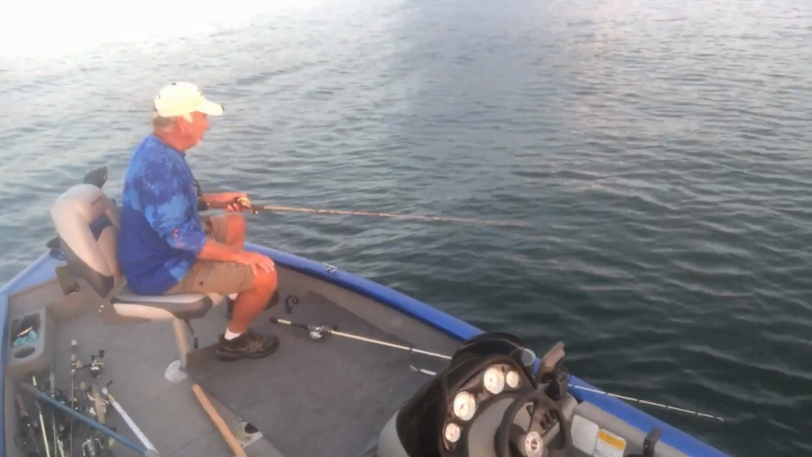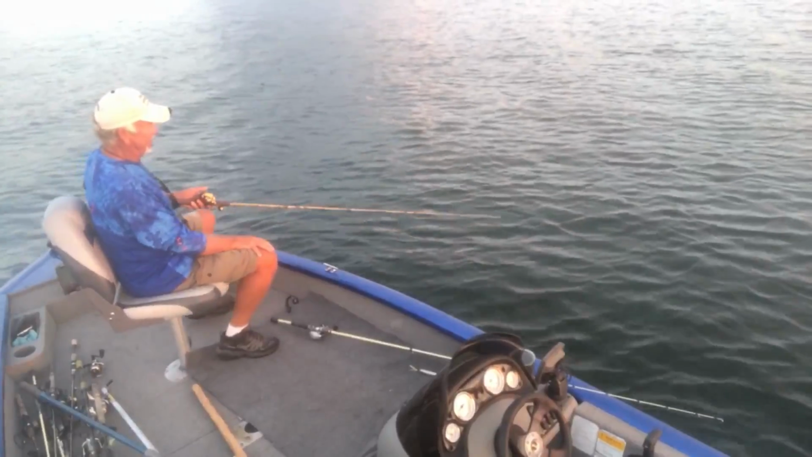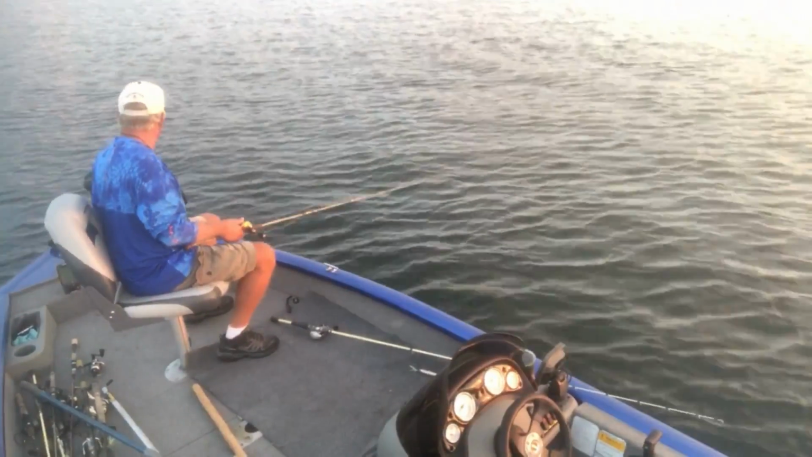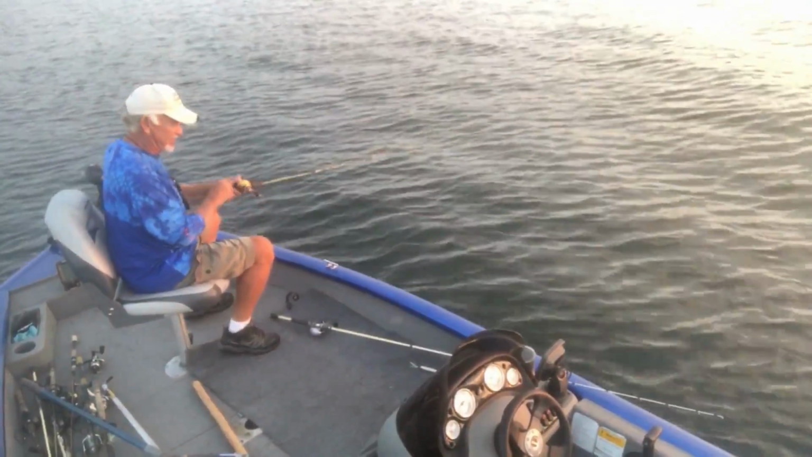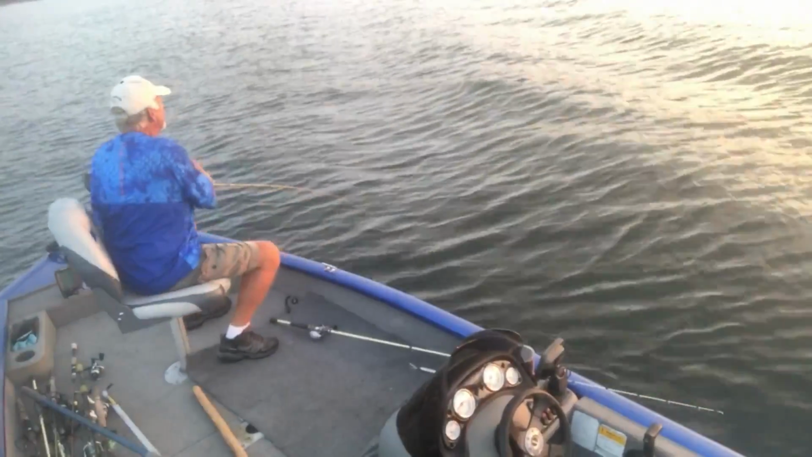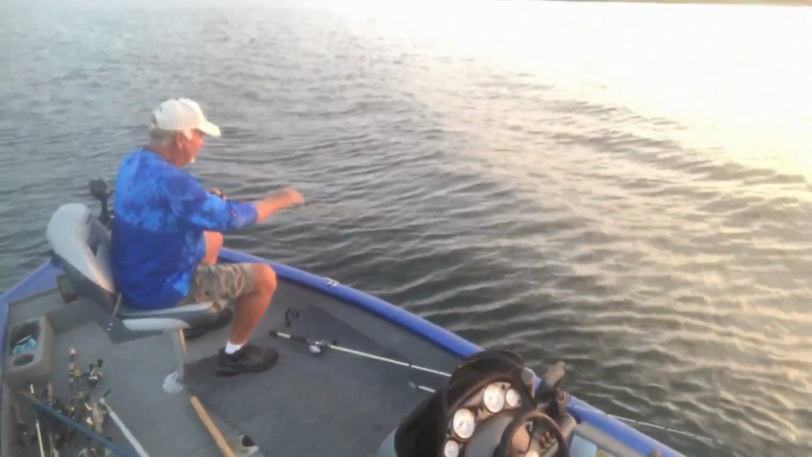Sun's coming up. Another beautiful day to be alive. And hey, I'm looking forward to each and every day that I can be out on this water. I do love it, and I don't mind telling you. Everybody knows that. See if we can catch a striper this morning. See if they'll bite.